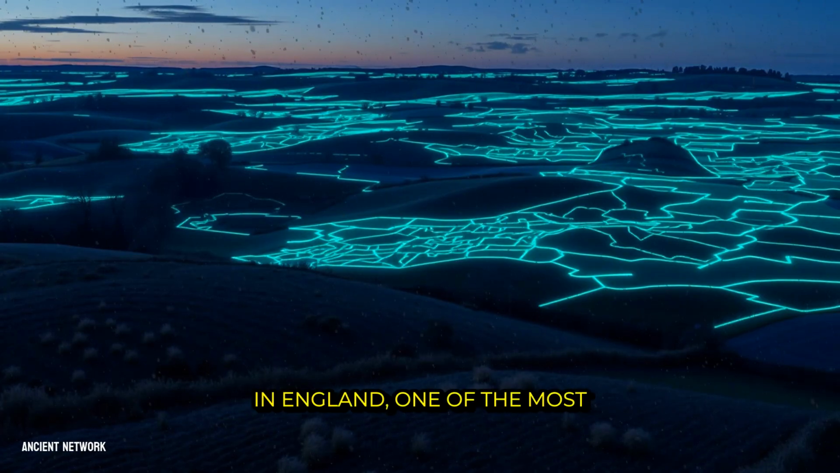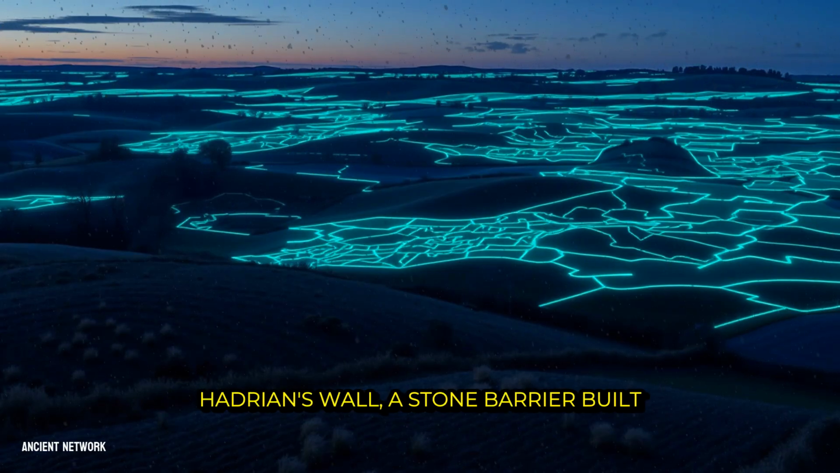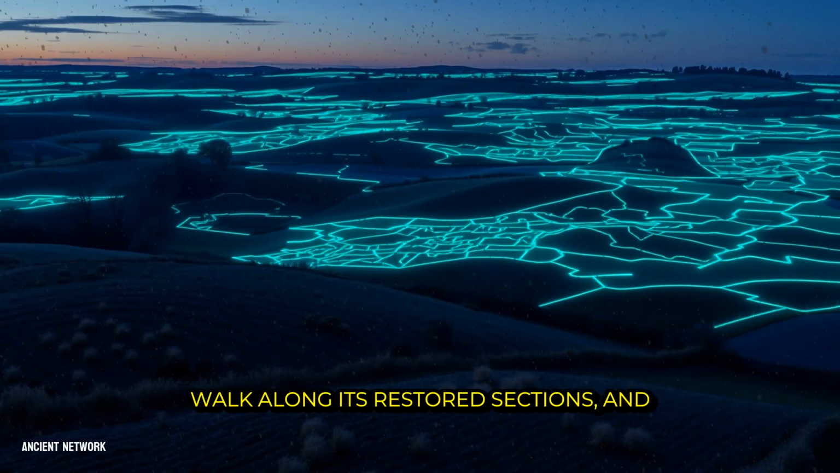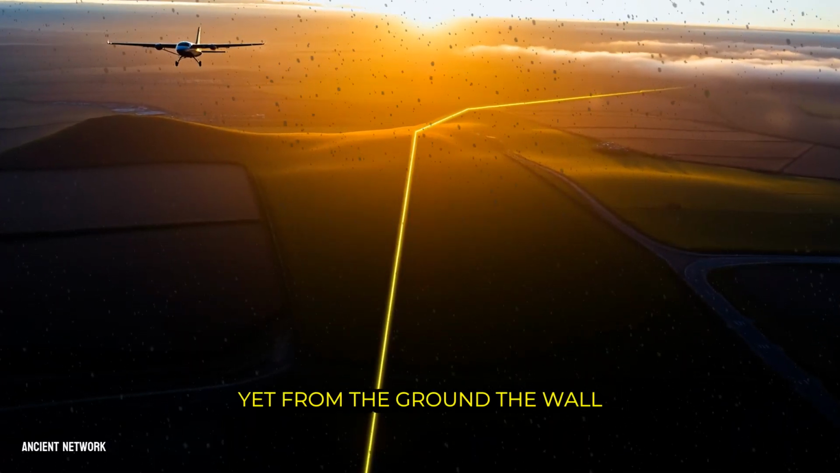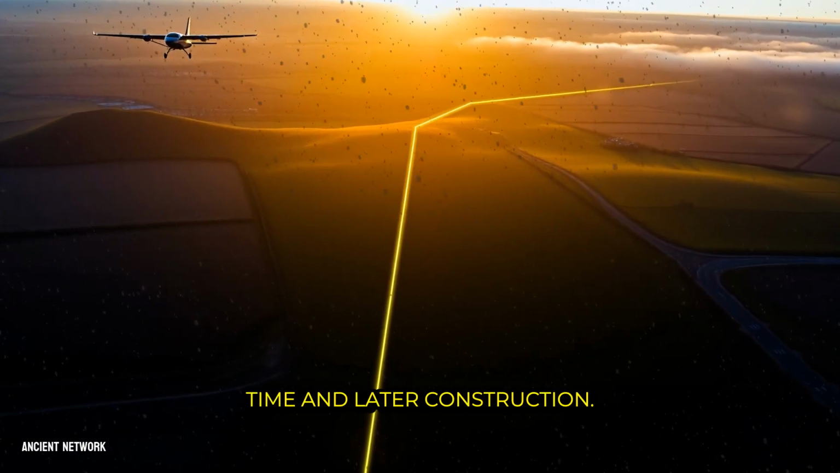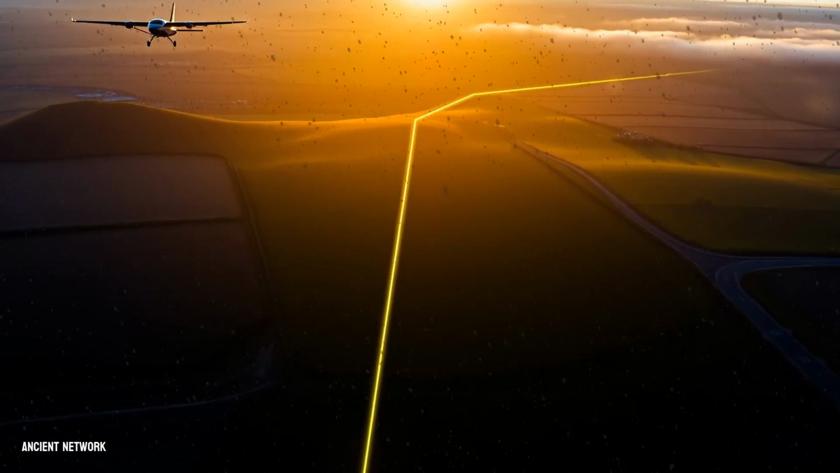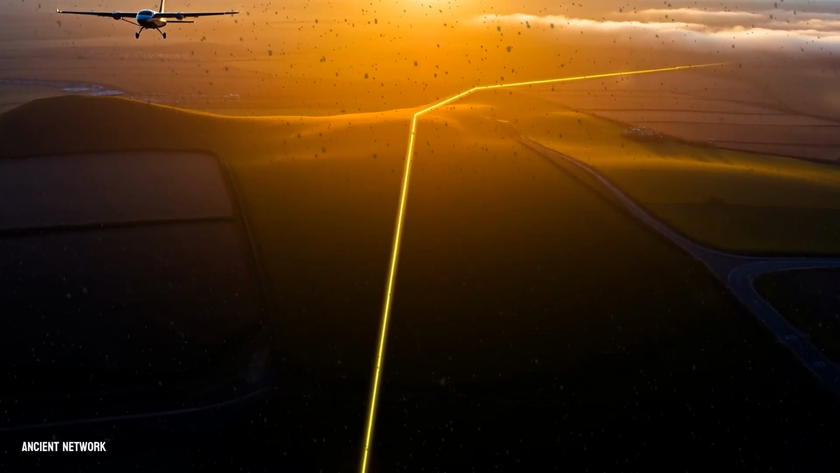In England, one of the most iconic monuments in the world is Hadrian's Wall, a stone barrier built by the Romans nearly 2,000 years ago. We have maps of it, we walk along its restored sections, and we study its forts. Yet from the ground, the wall is a fragmented thing, broken by time and later construction. When LiDAR surveyed its entire length, it did something remarkable. It stitched those fragments back into a single, coherent line across the countryside.